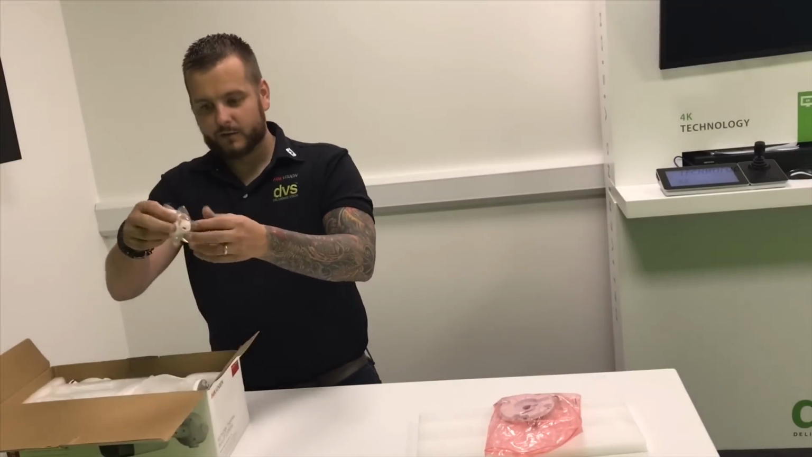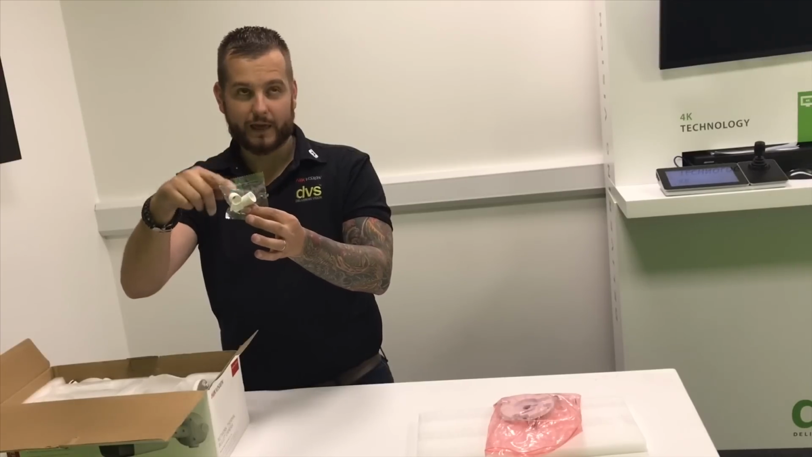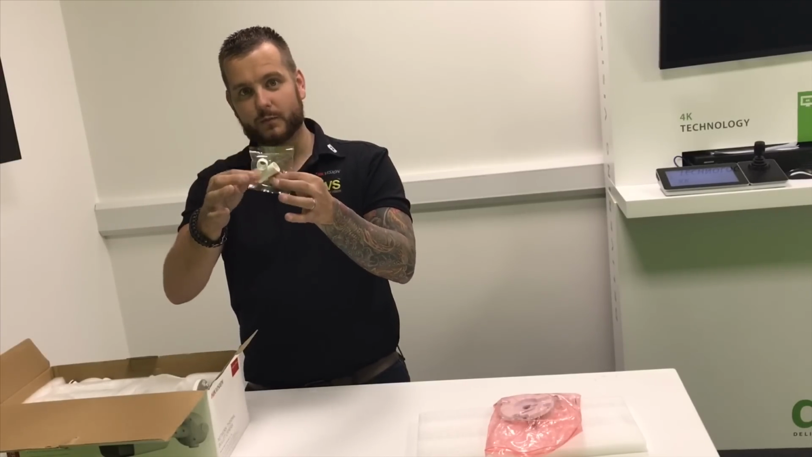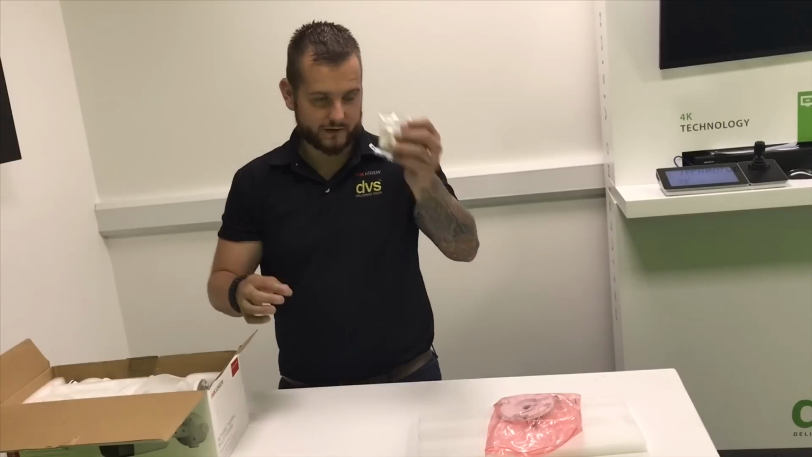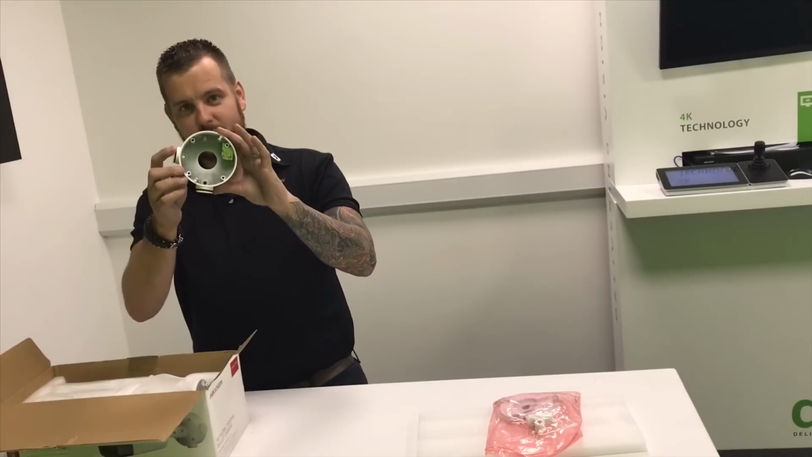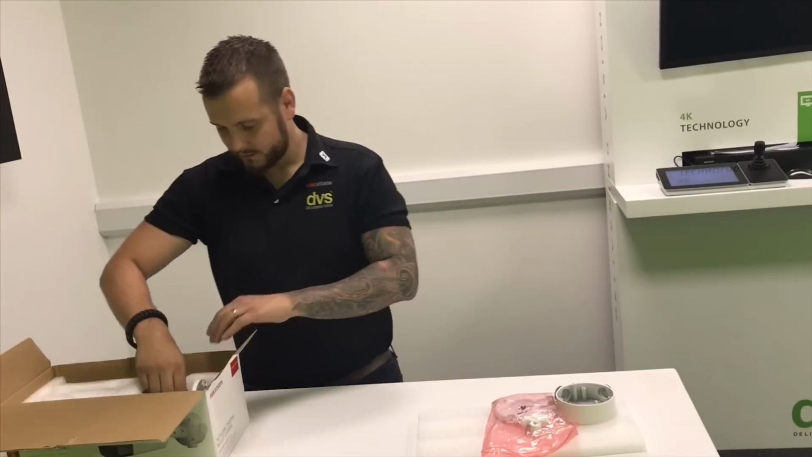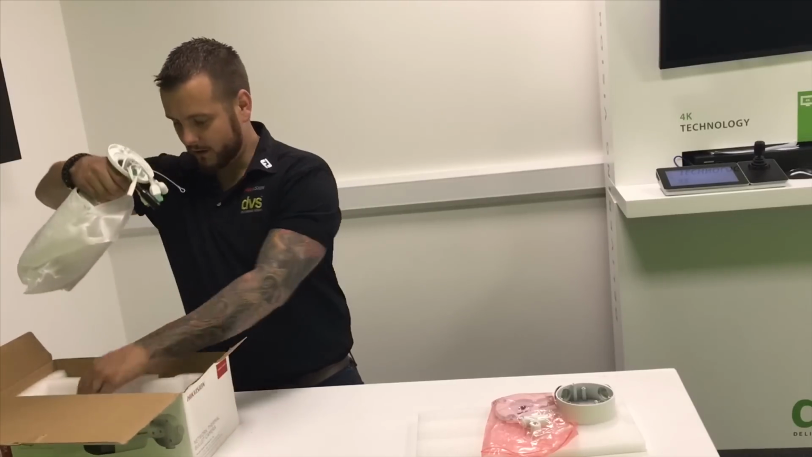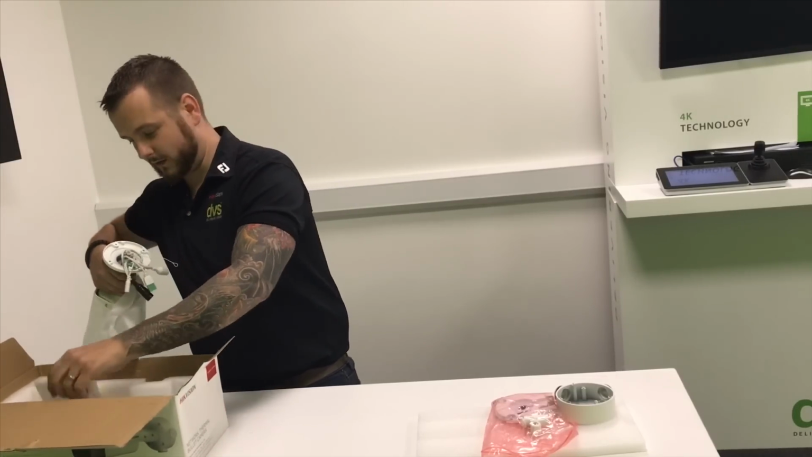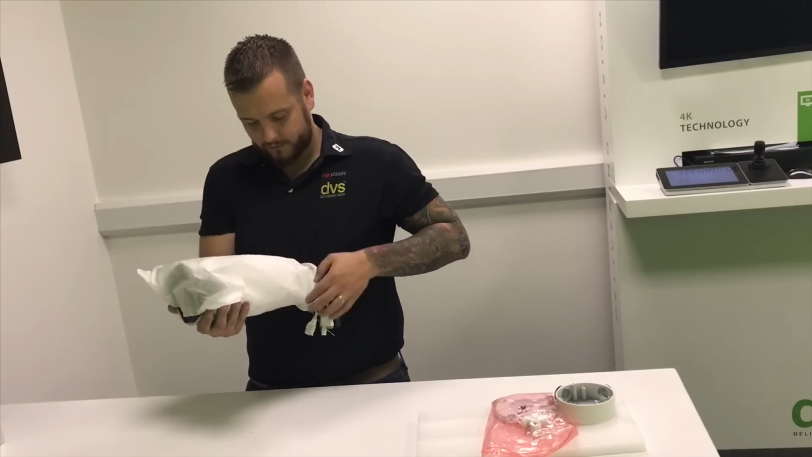We have the packet with the waterproof glanding in, very important if you're installing the camera externally. The waterproof gland will stop, or certainly help prevent, any water leakage affecting the camera. We have the back box itself, so that would go onto the wall and the camera secures to that. And then we have the camera, along with the drill template, a user manual and a little helpful guide. So we'll push that to the side. So we'll take the cover off.